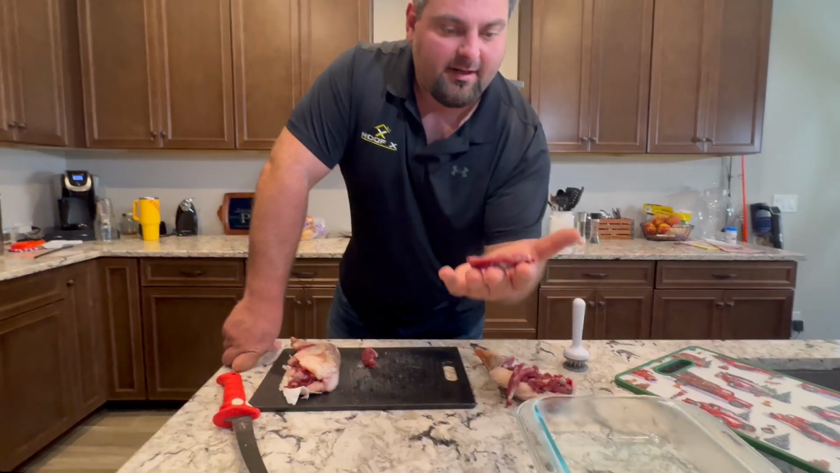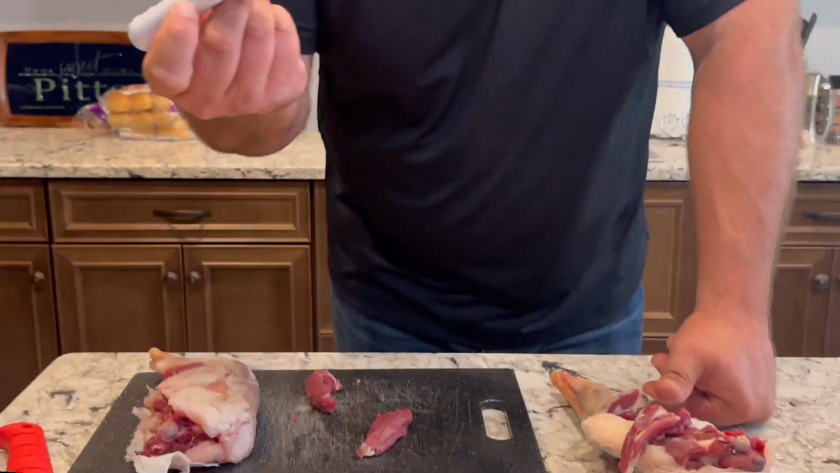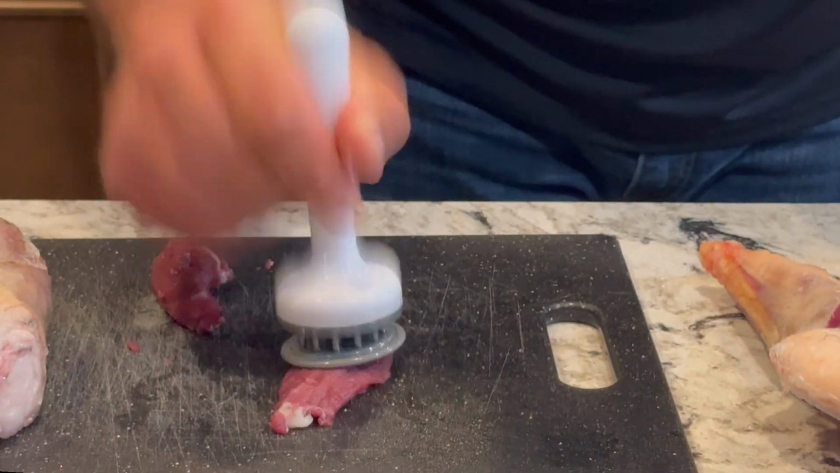I'm just cutting it in little pieces like that right there. I'm gonna lay it flat, and I have this little tenderizer here. You can get them from Kmart. It's just a little punch tenderizer. I'm just gonna punch through it like that.